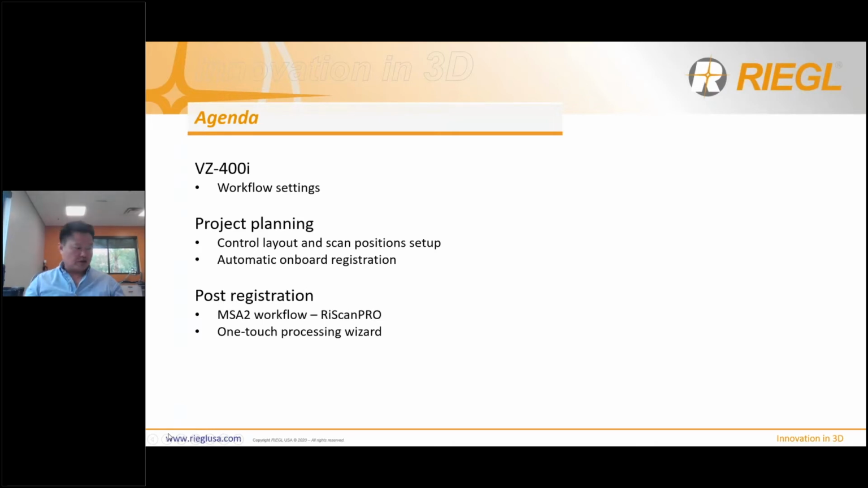I don't want to call it post-processing because the scanner already stitches everything together on board. So we're going to look at the post-processing where we tie down the control, the data to server control, or continue the registration that the scanner was not able to finish on board.